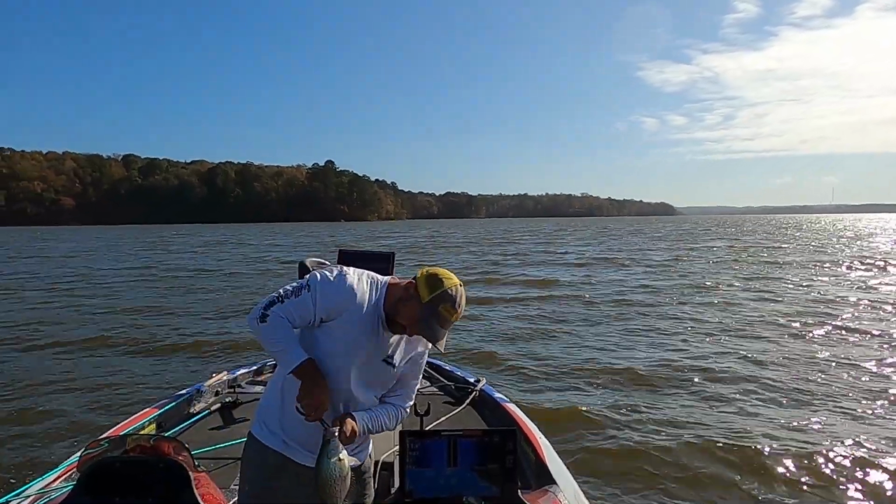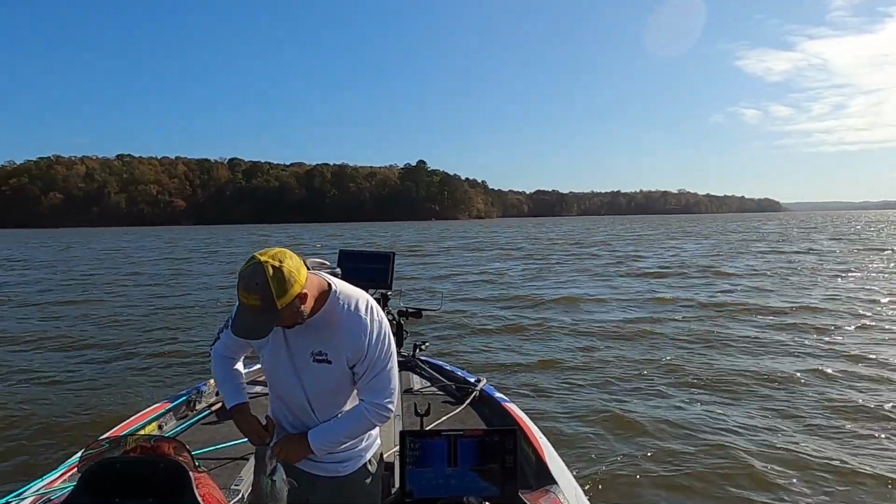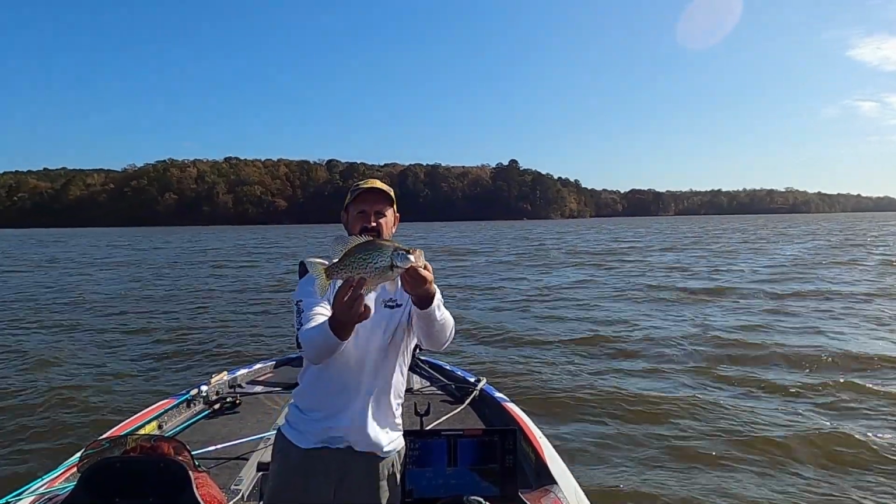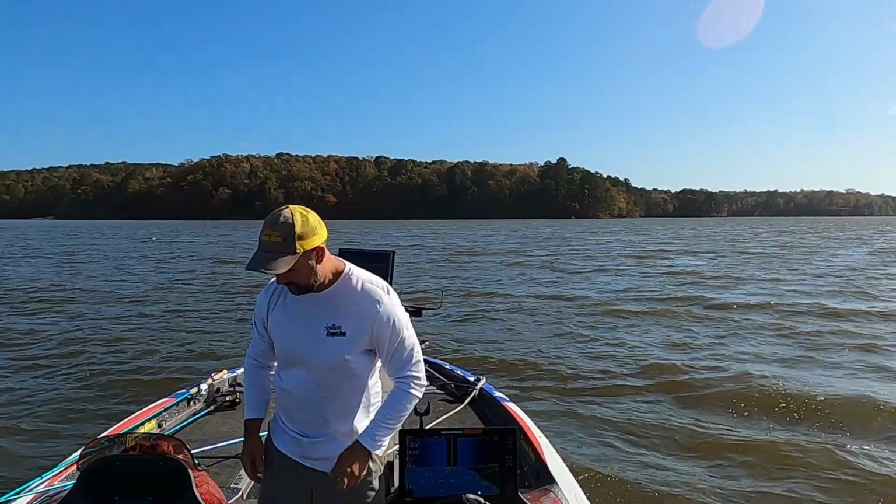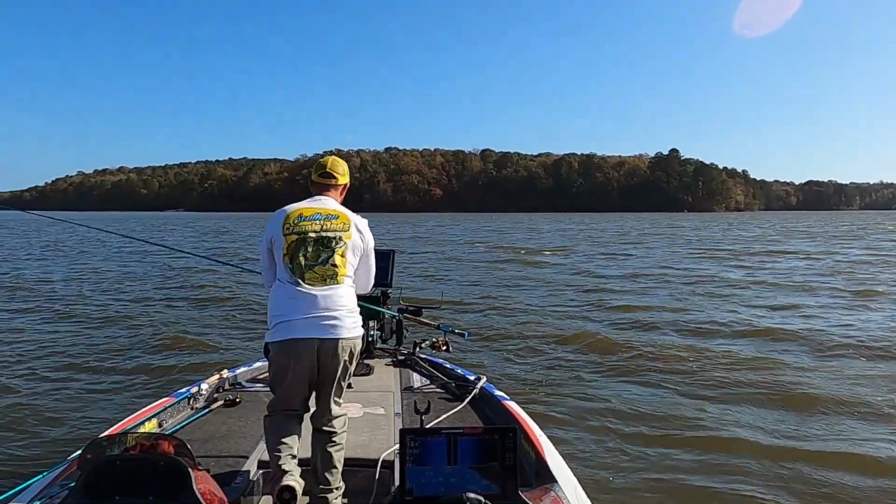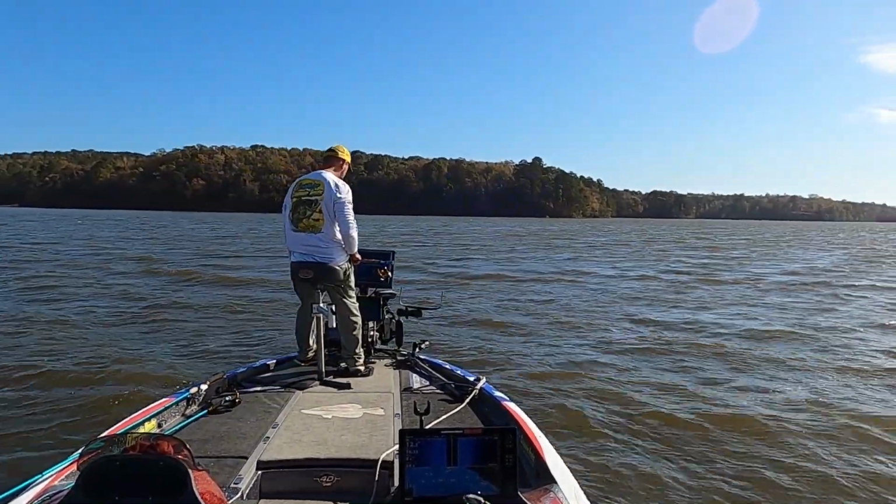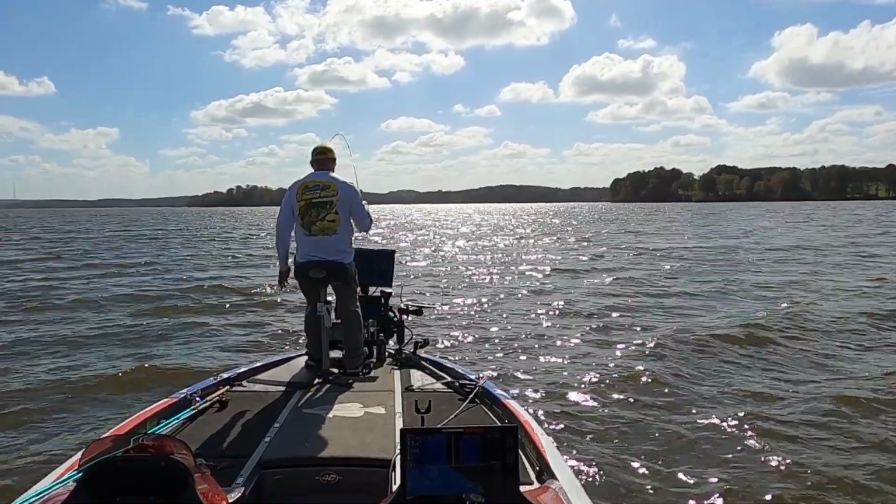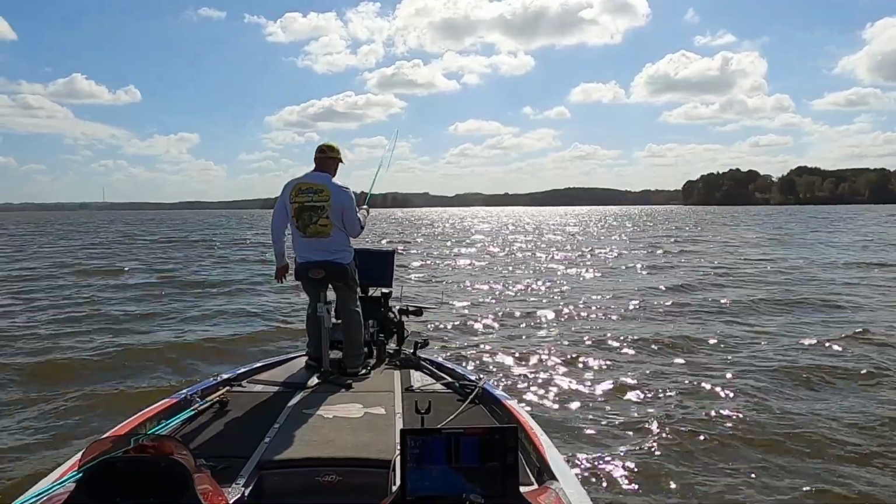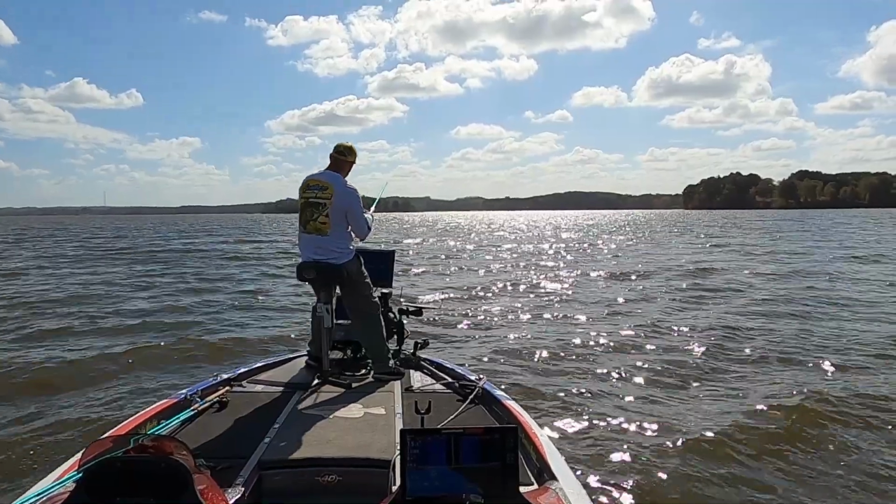Solid, healthy fish. All it took was a little color change. Real nice round eating fish though. I believe it's more like 18. I knew it. I called it. Hear me or not, I see it. Yeah, that's a catfish.